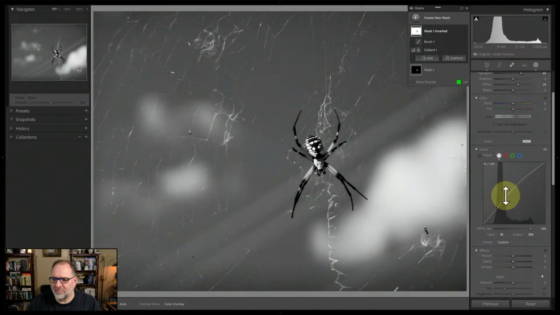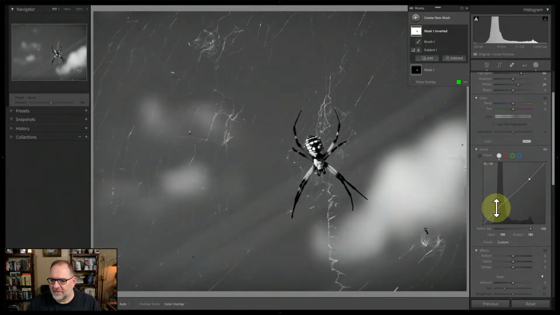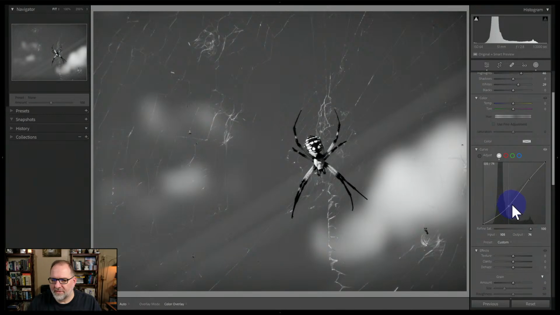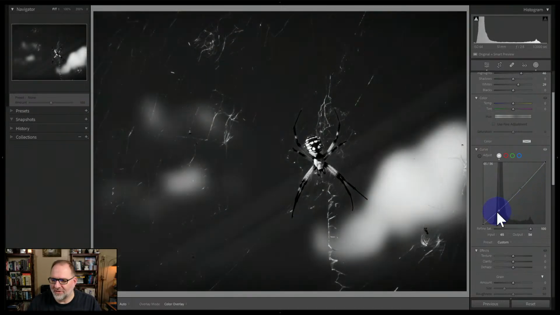If I create points on either side of this peak here, that peak is probably this blob over here. Probably what I'm looking for is over in this area. Let's see here. If I drag my dot over here, you could play around with this with various, oh, nope. That did the opposite of what I was looking for. Let's go back and try over here.